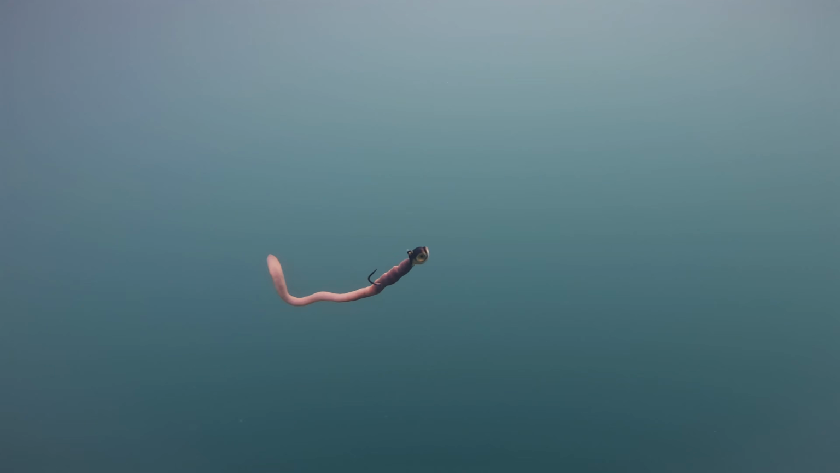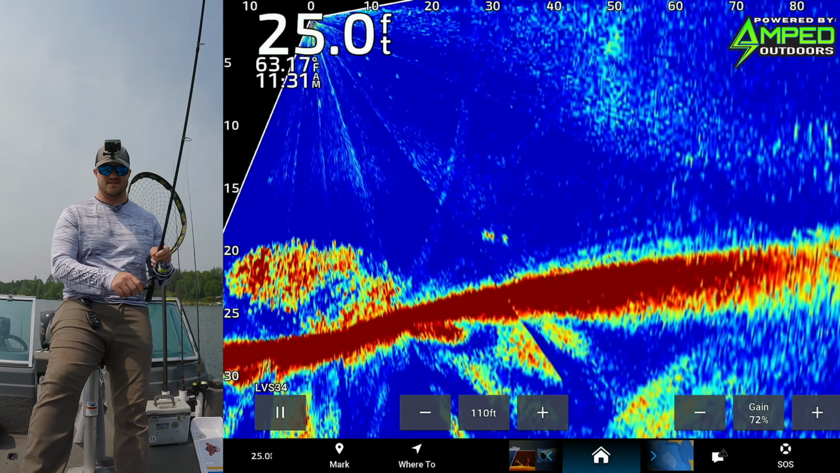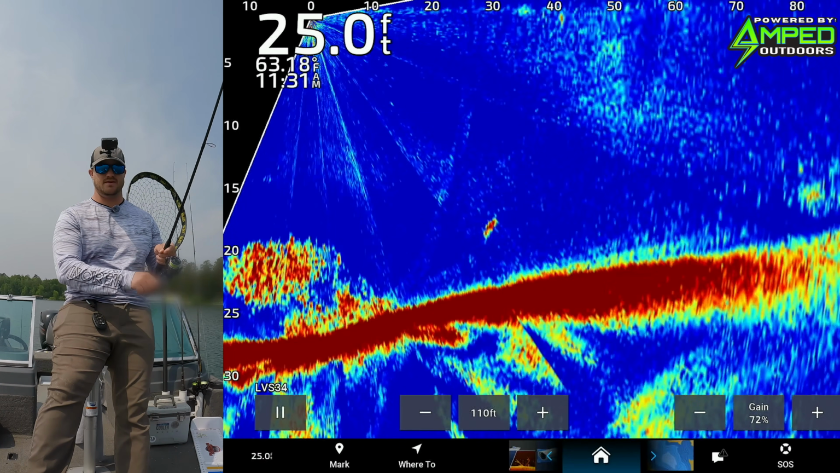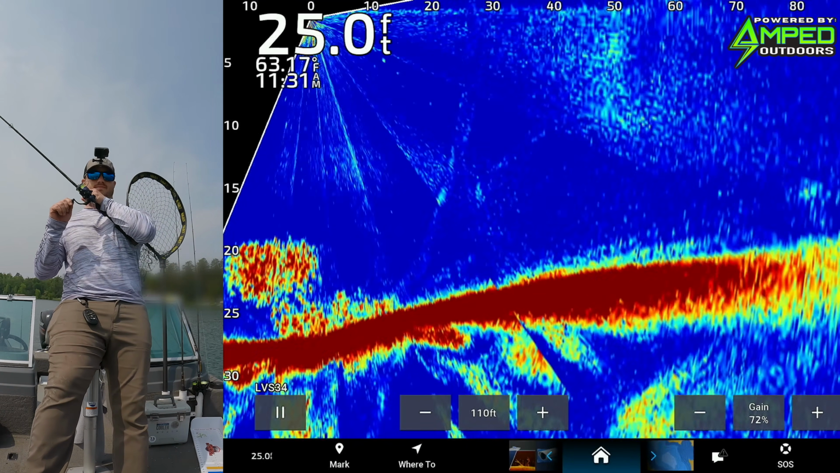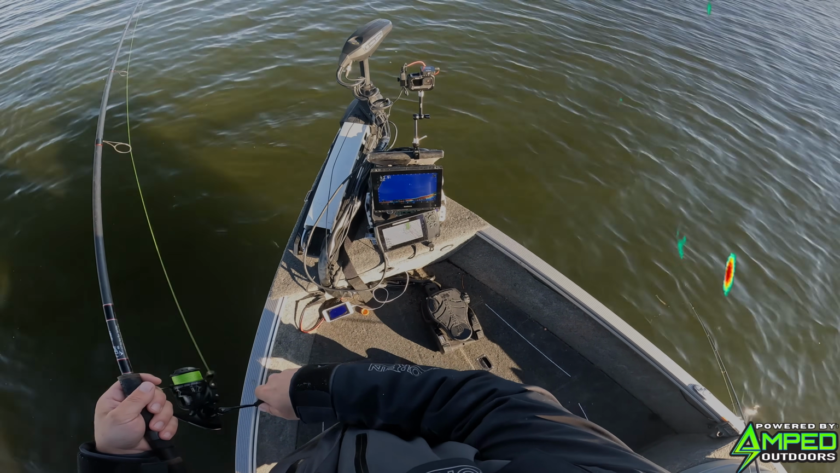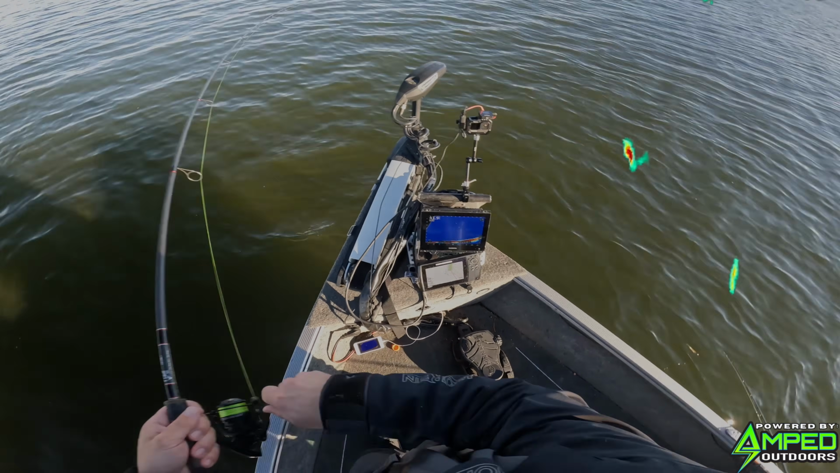If I'm using a lighter jig, a lot of times I'll have to slow down and be a little bit more meticulous with how I'm targeting these fish. If I'm using a big heavy bait, like I am gonna be doing today, then I can afford to move a little faster because that bait's gonna get down. Those fish are hopefully gonna be a little bit more aggressive and I can move quickly.